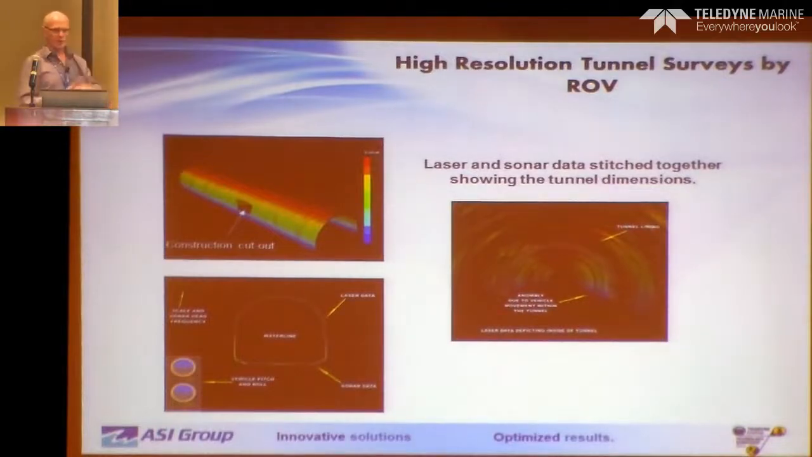This is for aqueducts where we have an air gap, basically. So below the water we're collecting acoustic information, above the water we're collecting light-based information. The system also had multiple cameras on it, so we were photographing everything as we went through. So it's, as mentioned yesterday, a fusion of data types.